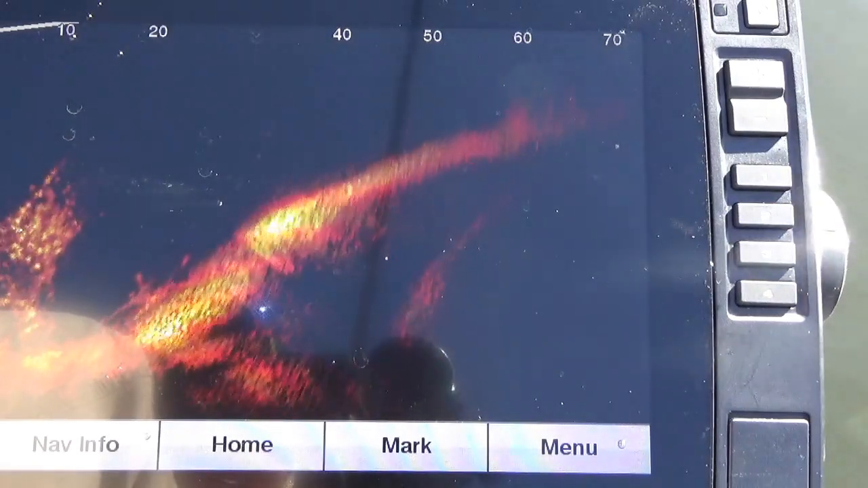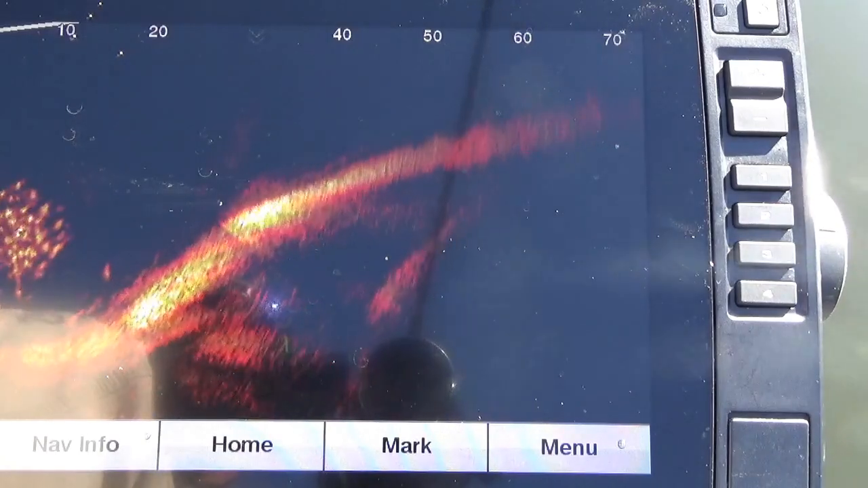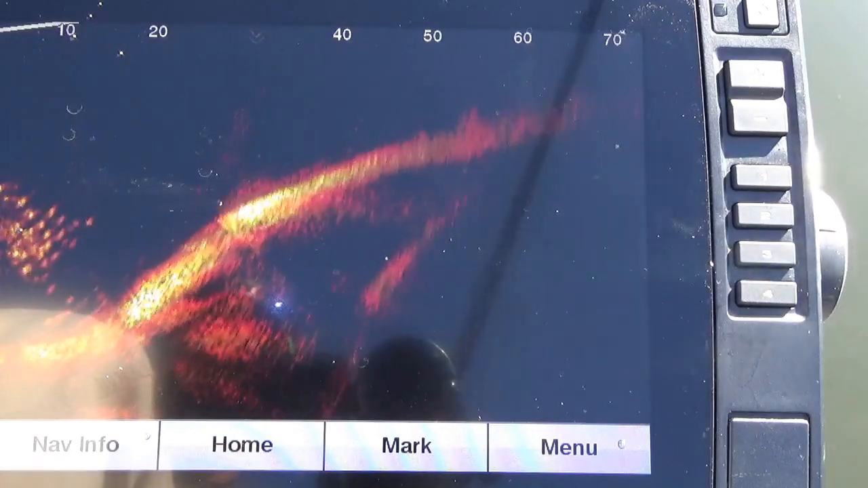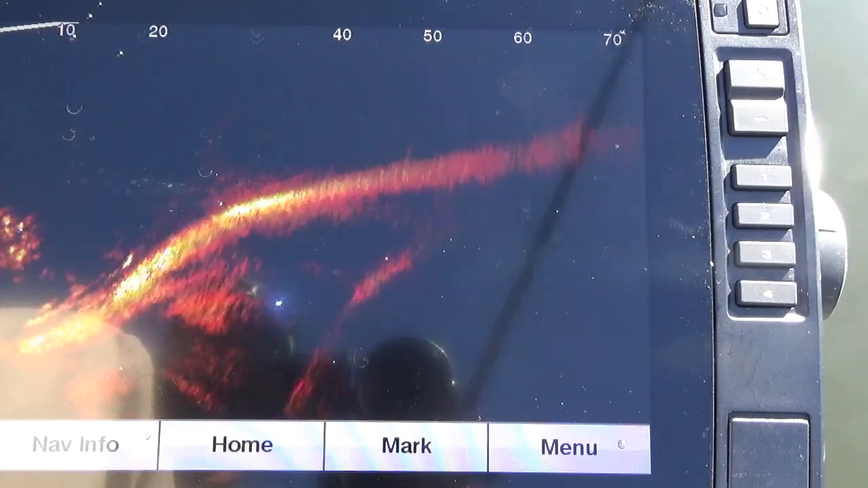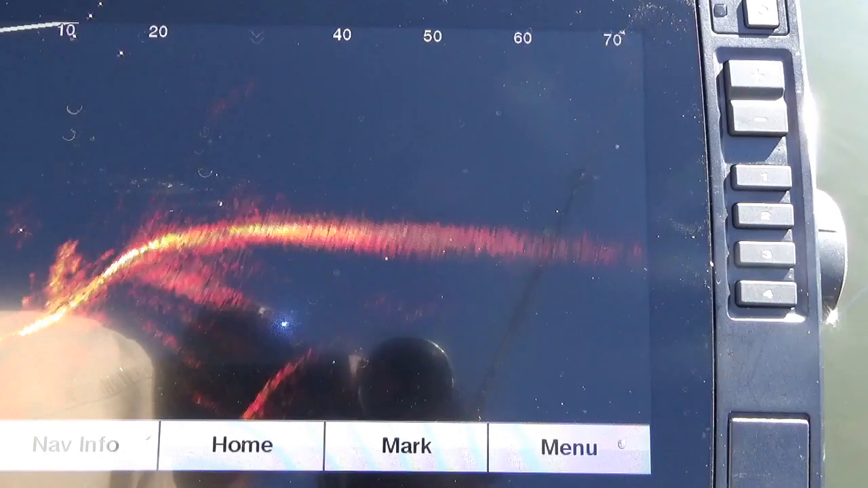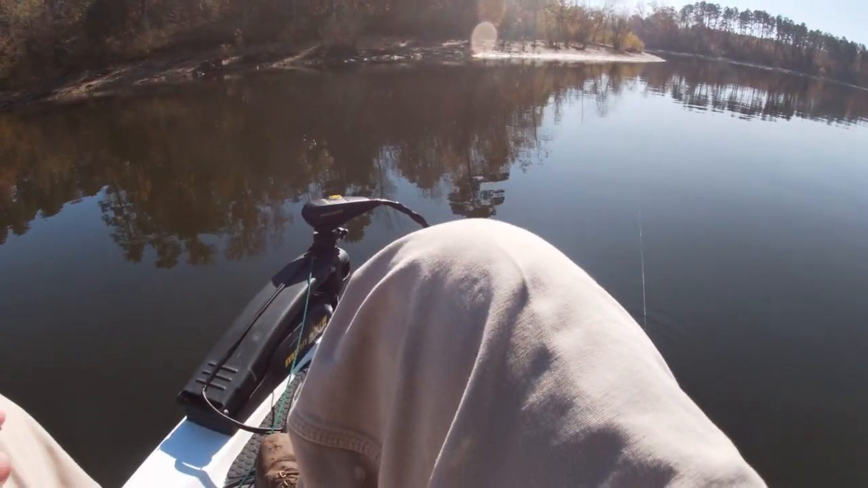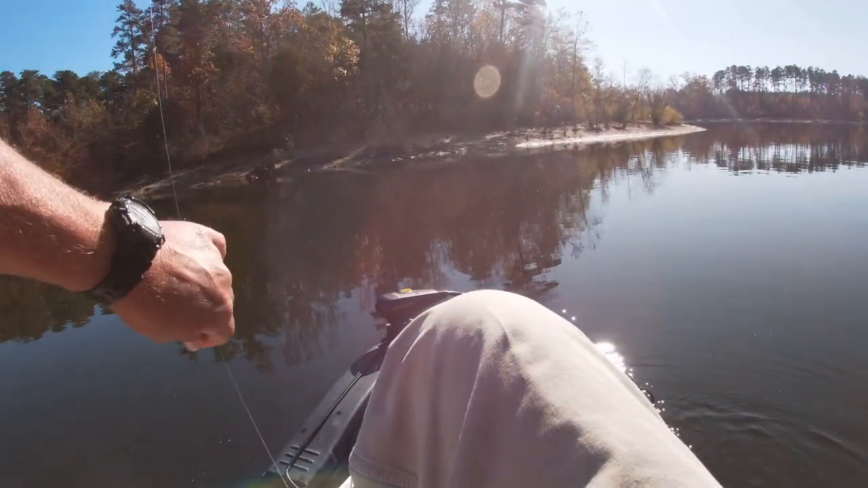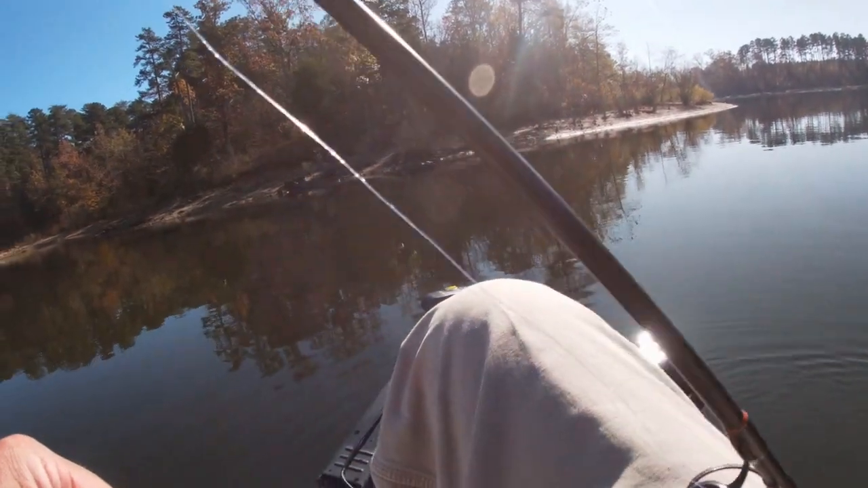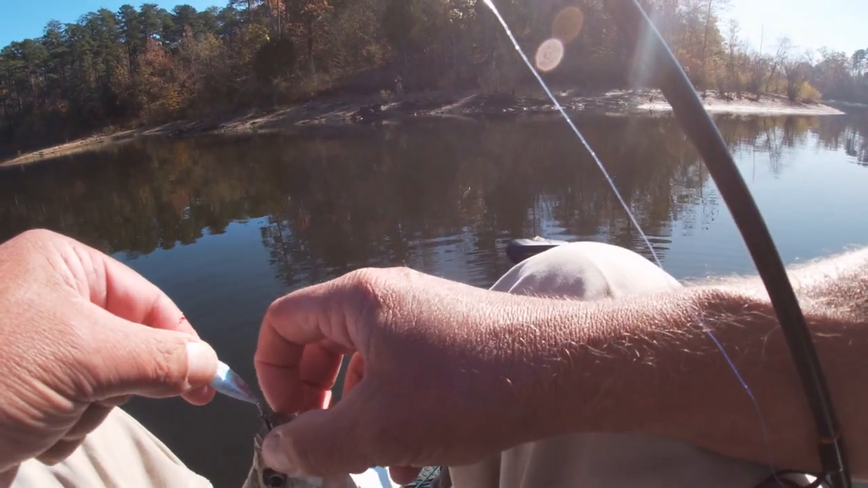So we drop it down. See the fish reacting to that spoon? See the fish disperse? They're a little nervous of that spoon. See how they dispersed? There's one right there. One did pick it up. I just held it there still. That's what I'm telling you. This clear water, those fish are very spooky. And they will disperse. And we in what? Those fish in about 15 feet of water.